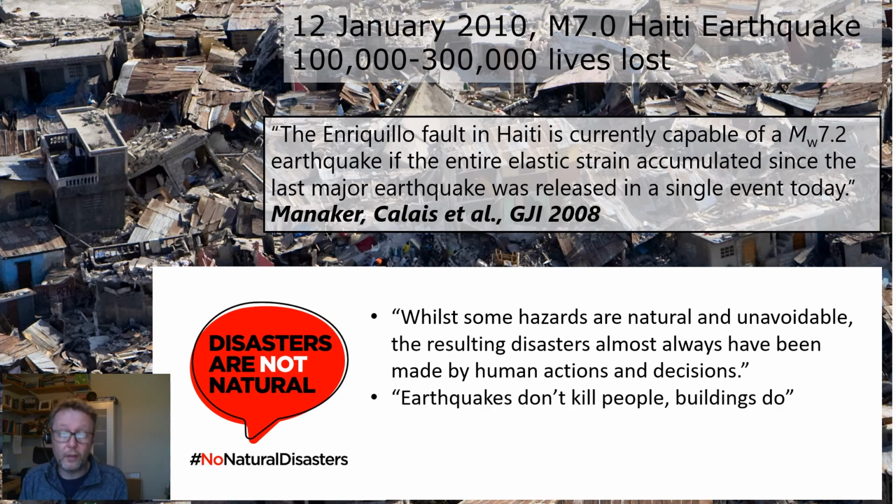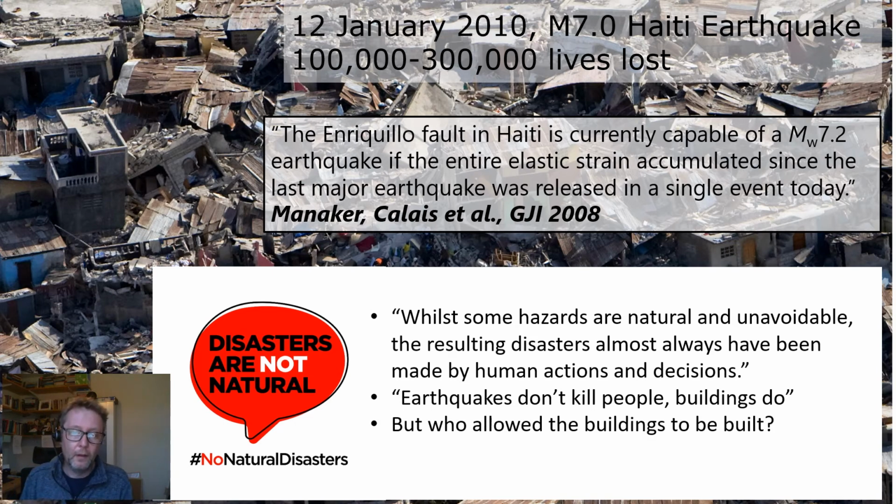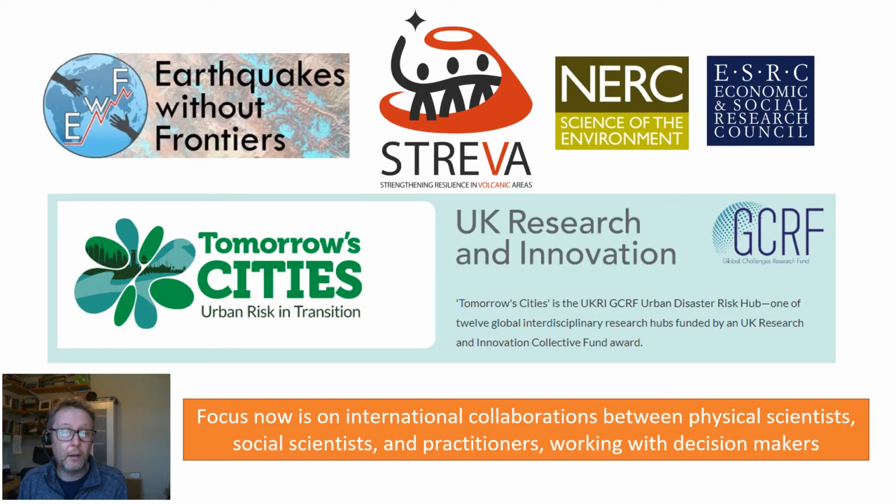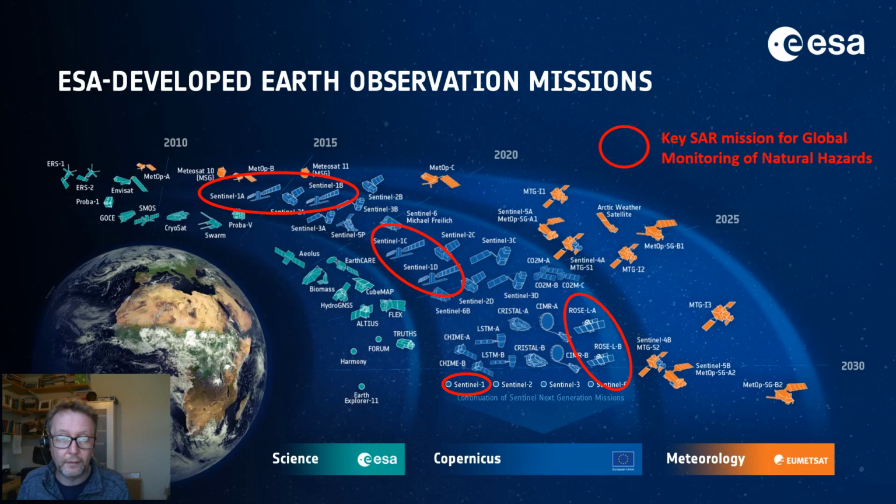And you might have heard the phrase, earthquakes don't kill people, buildings do. And I think that's true, but I think there's a bigger question: who allowed those buildings to be built? Why was resilience to seismic shaking not a priority for decision makers? And so something we're working on extensively is collaborations between physical scientists, social scientists and practitioners, working with decision makers to try and understand how we can use scientific information and the latest innovations in techniques like InSAR and other tools to actually have a direct impact on reducing the risk from eruptions, volcanoes and other natural hazards.